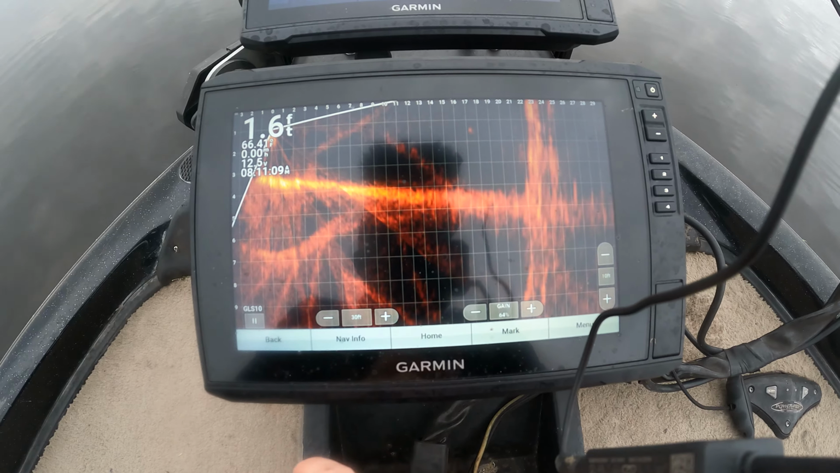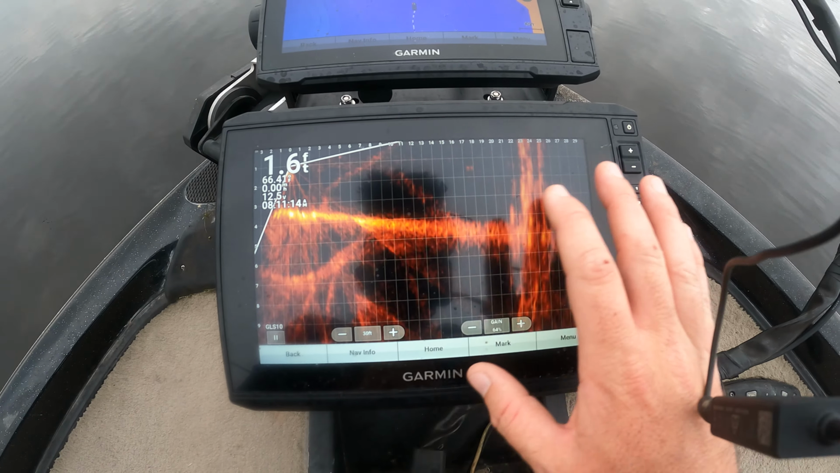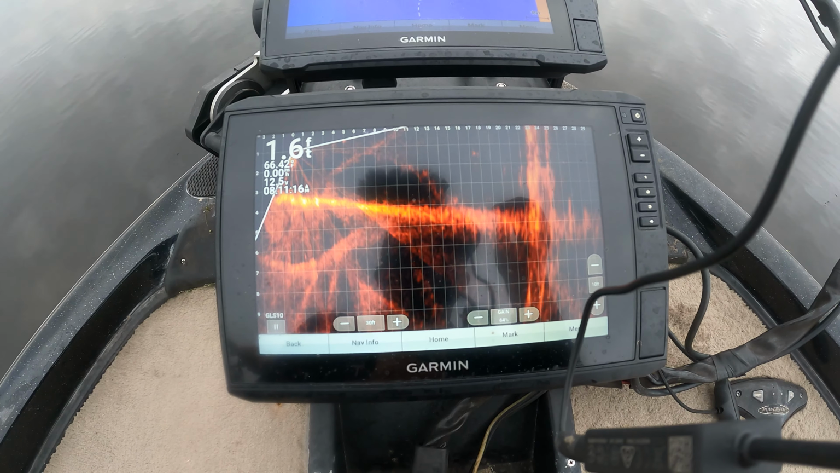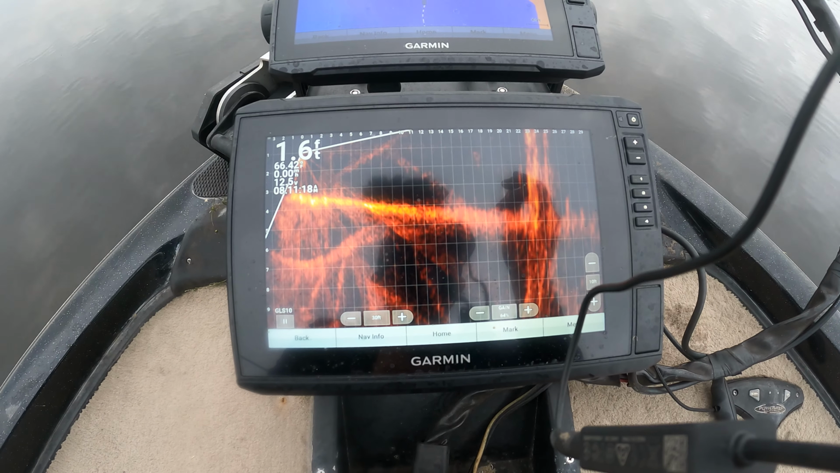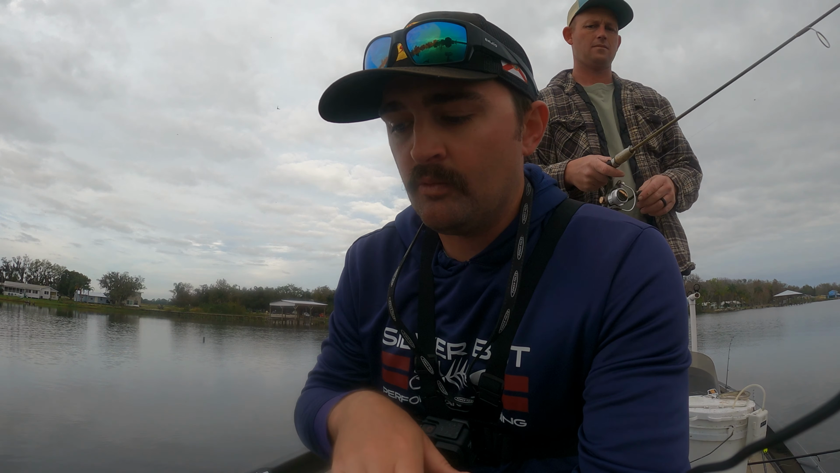And another thing with your graph, so you can see here, I'm only scanning out to 30 feet. When I started, I really started about 20. And this allows you to see everything a lot easier. The cone this close in is a lot smaller too, so you have to be precise on your casts, get good at seeing your trolling motor arrow, working your feet, trolling motor, casting, all kinds of stuff.